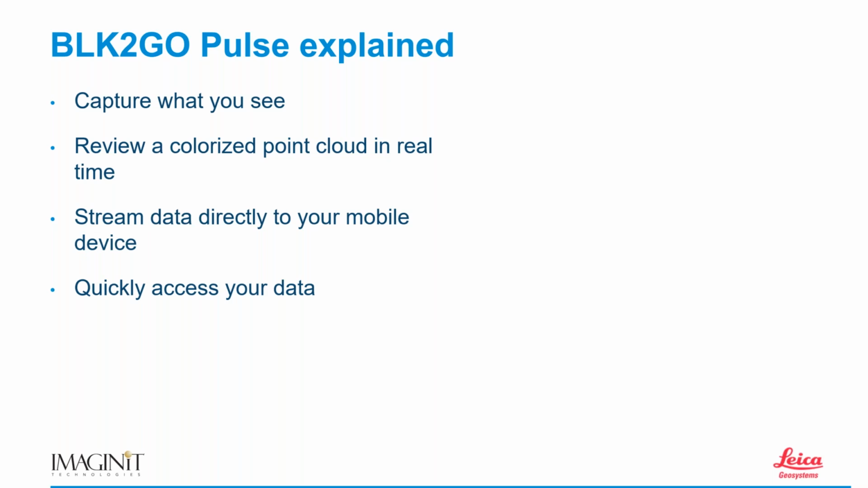In some cases, I could walk through an office building and collect almost a whole floor's worth of data, depending on the size of the building, of course, in probably just a couple of walks, which would mean I could collect that whole floor in, let's say, less than an hour.